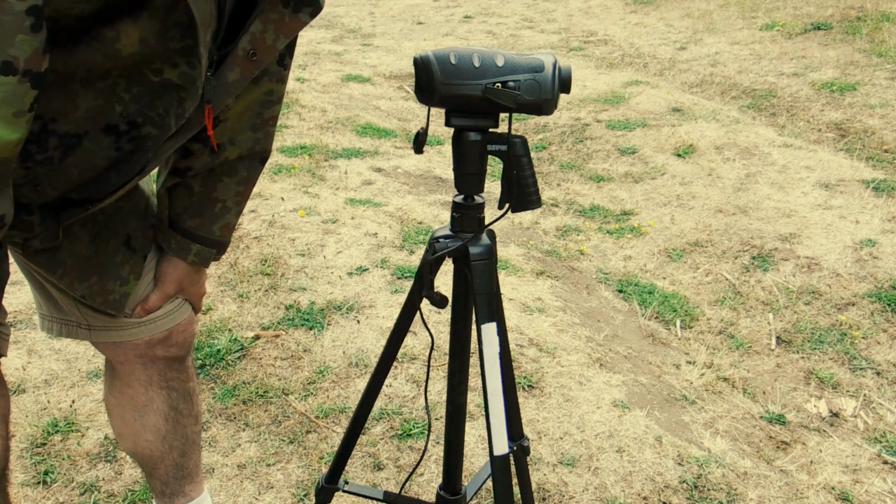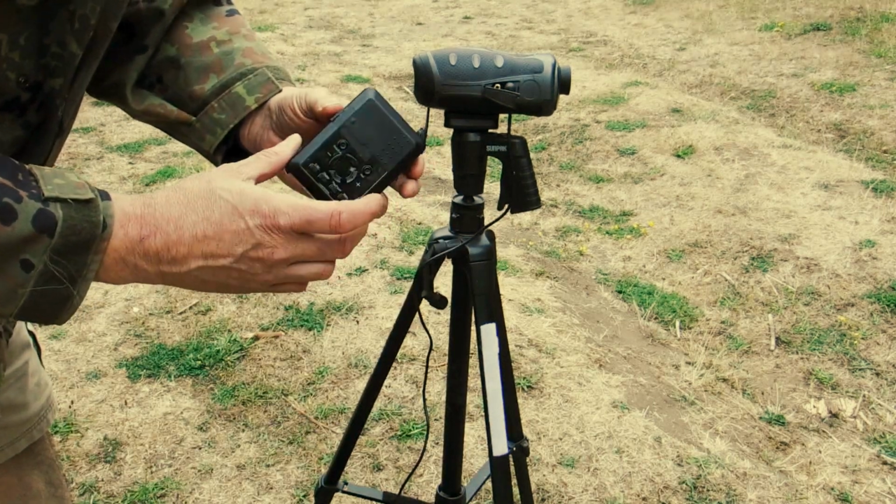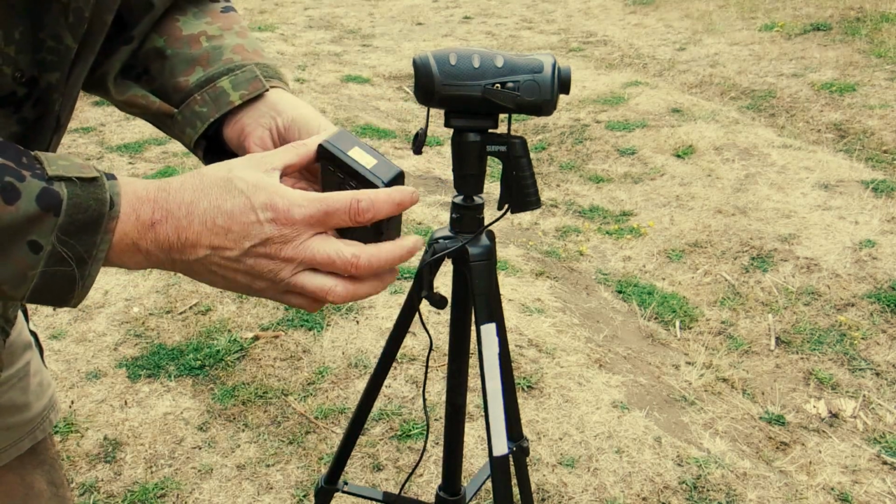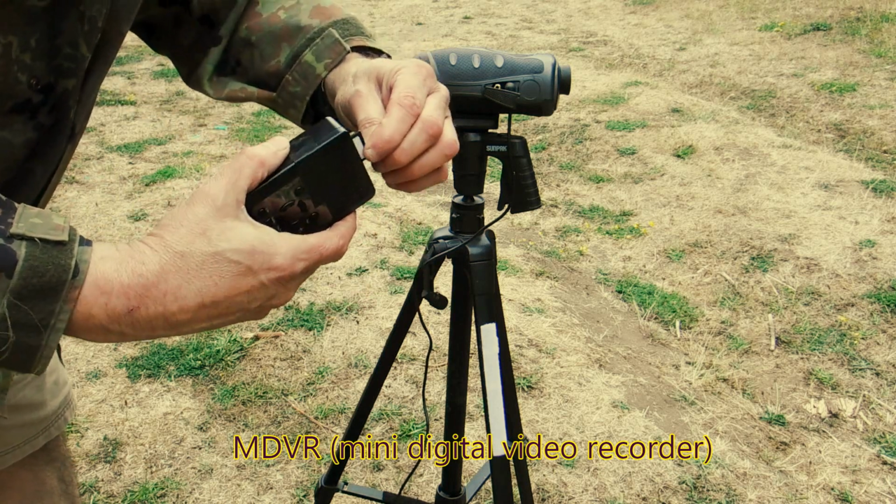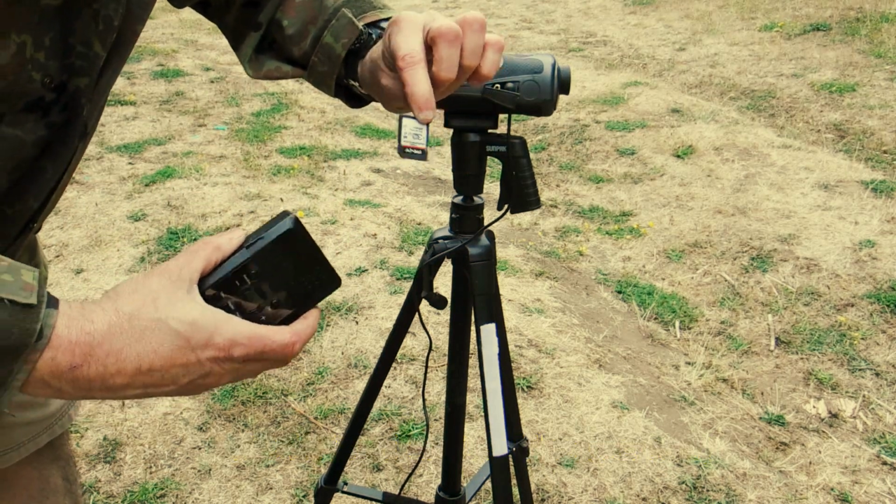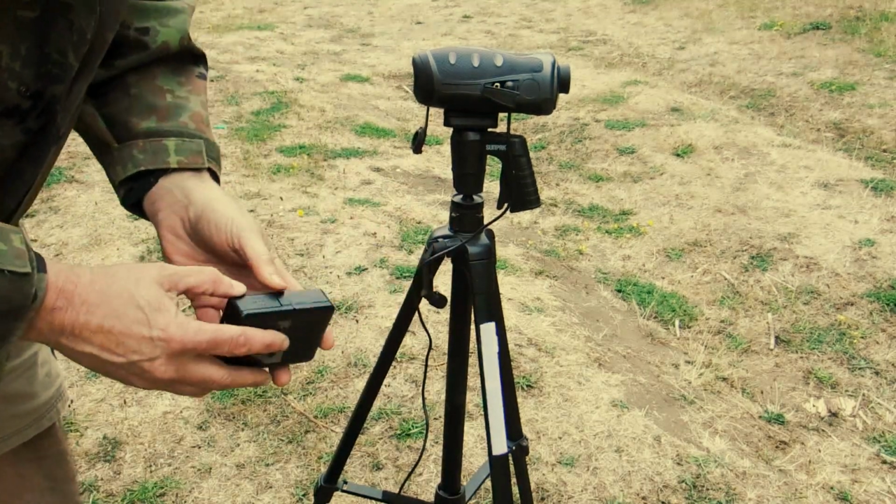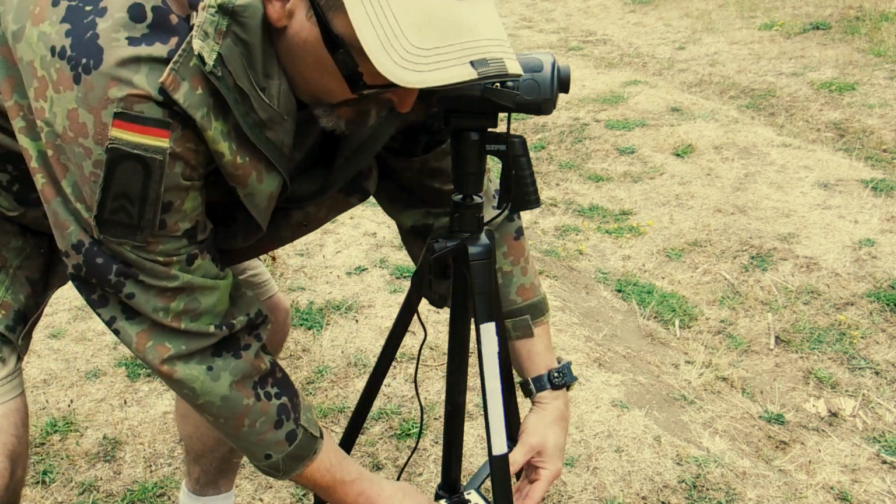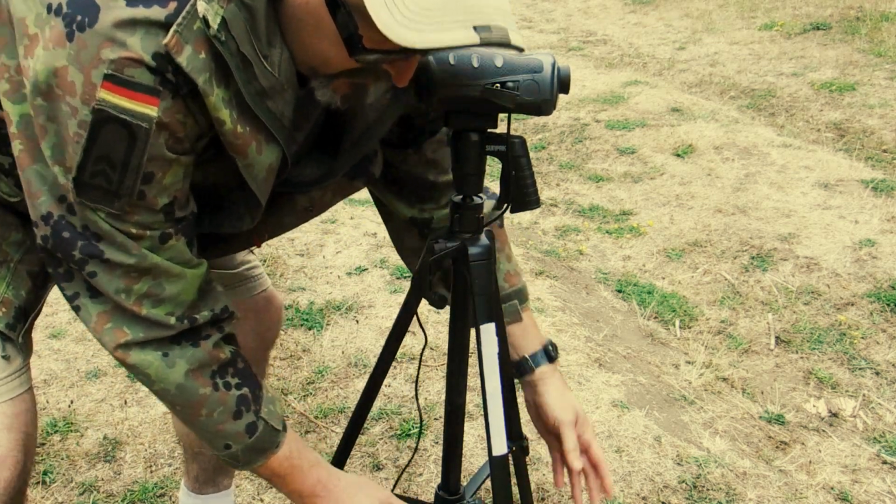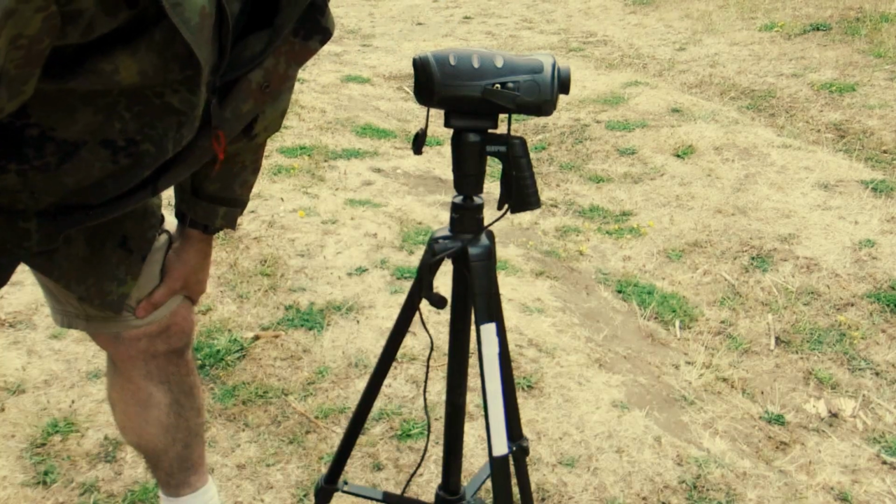any creatures out there. To record the video, we use this small MDVR that I purchased online with a 32 gig card, and I got Velcro on the back, and we have Velcro on these legs, so it's quick and easy to install in the field. Just drop it right down there.